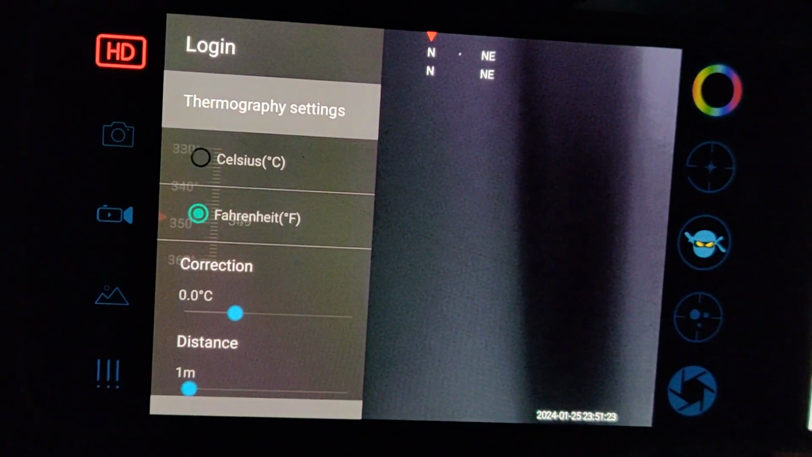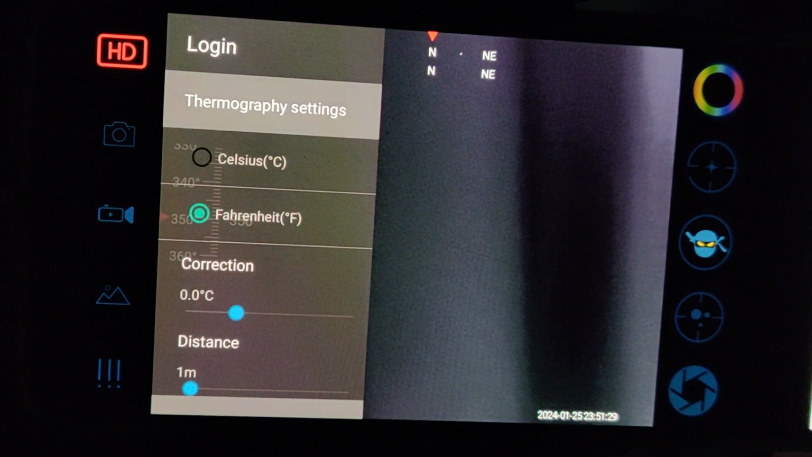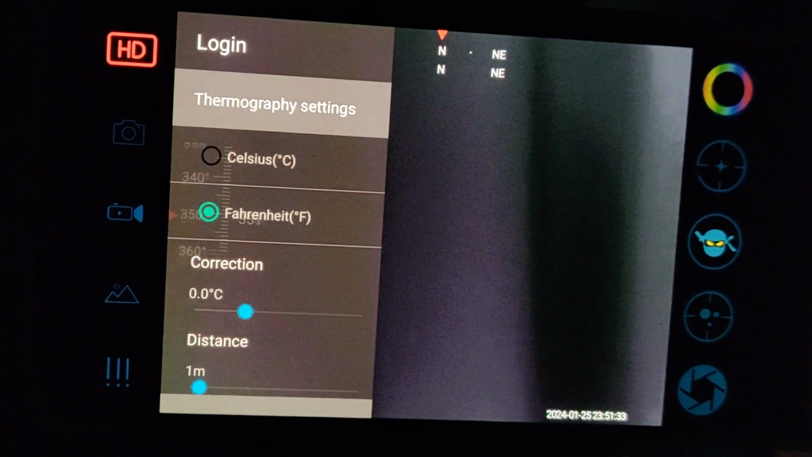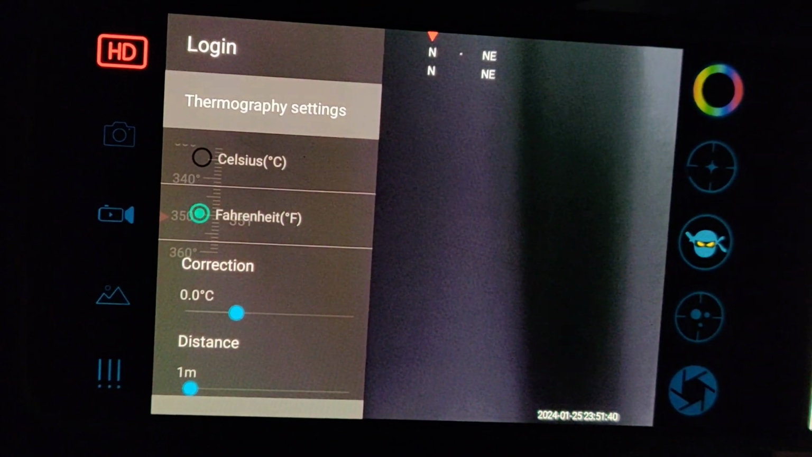Login, no thanks. I am grateful that they don't force it. Some companies, especially American companies, would force a login and force you to sign in and force you to do this and that. And then if you go to sell the device to someone else, they may not even be able to use it without your password and credentials and so on and so forth. So I'm glad that they aren't forcing that.